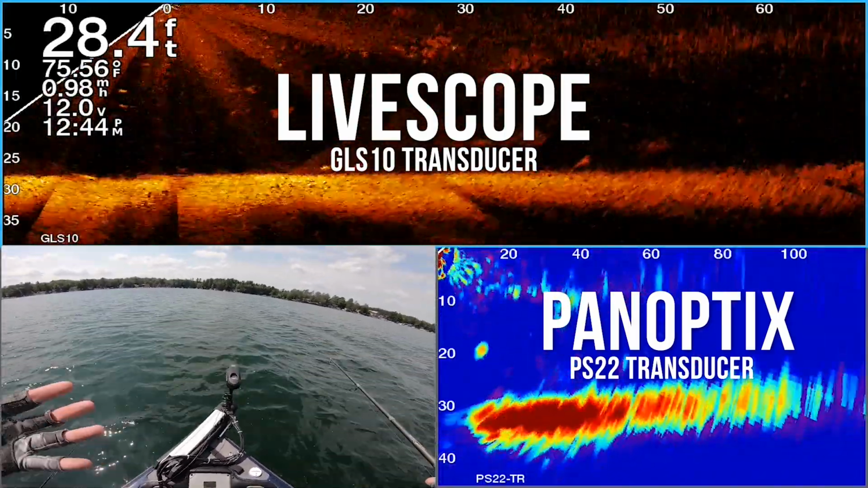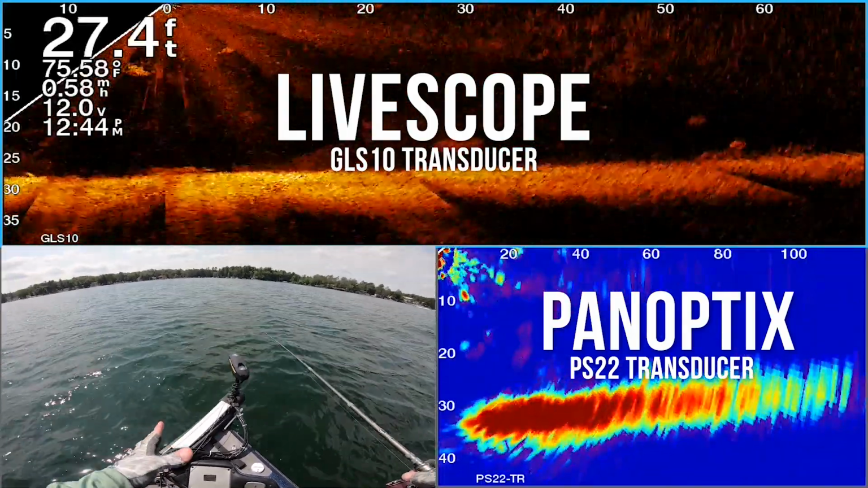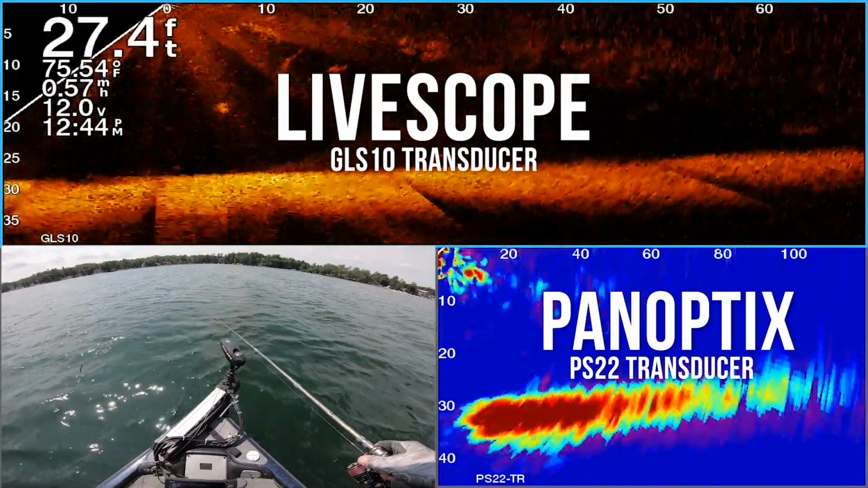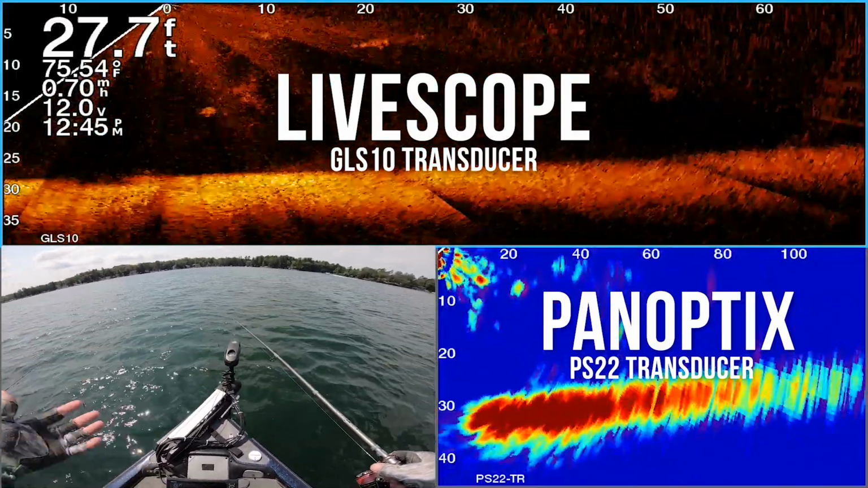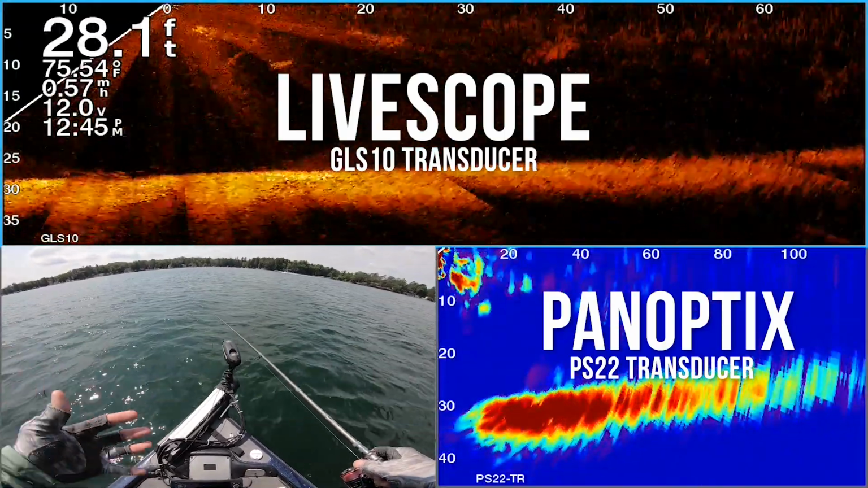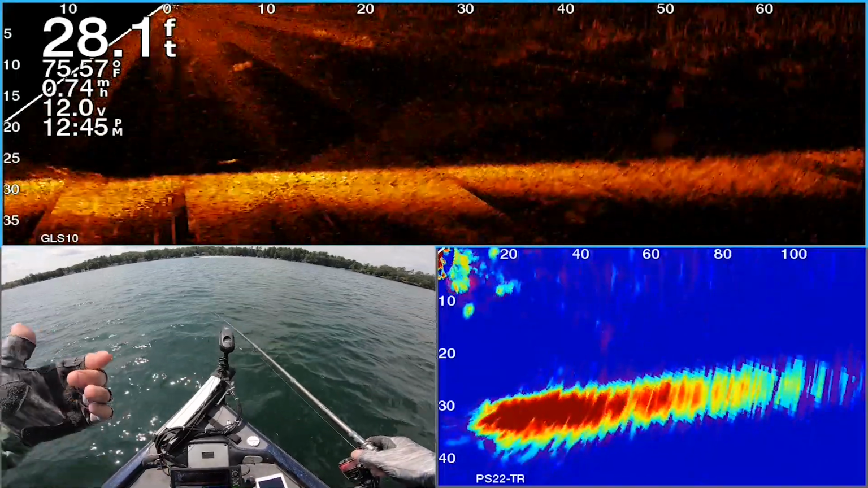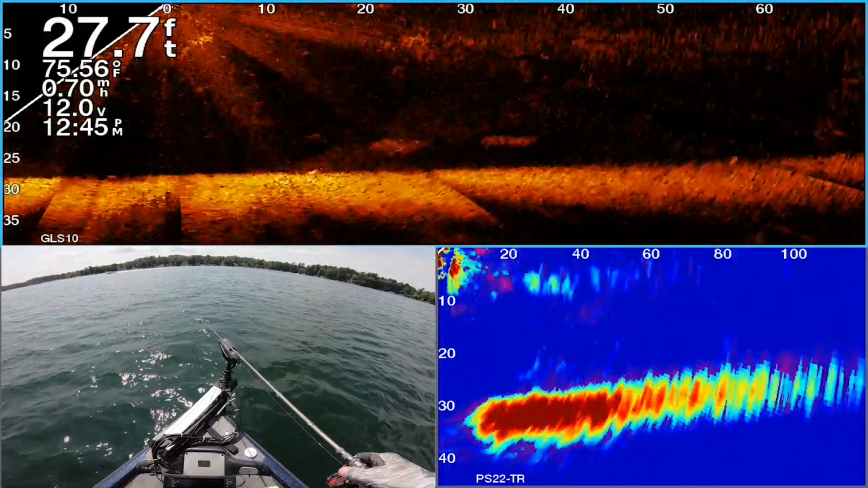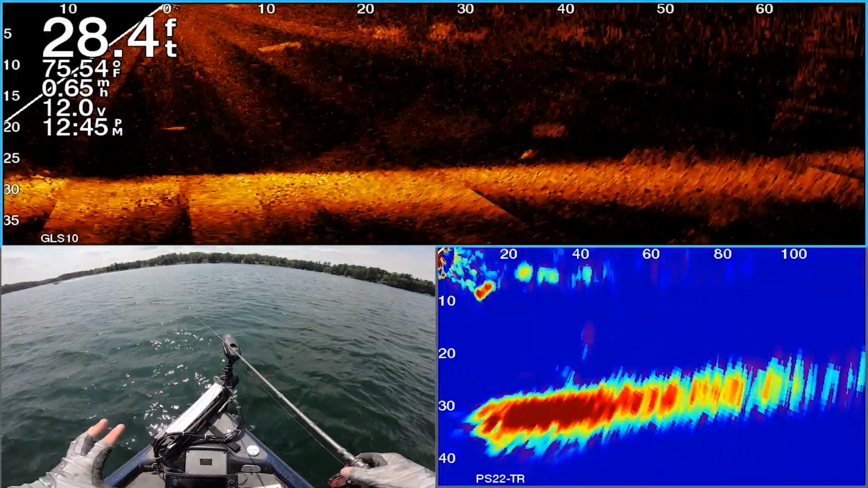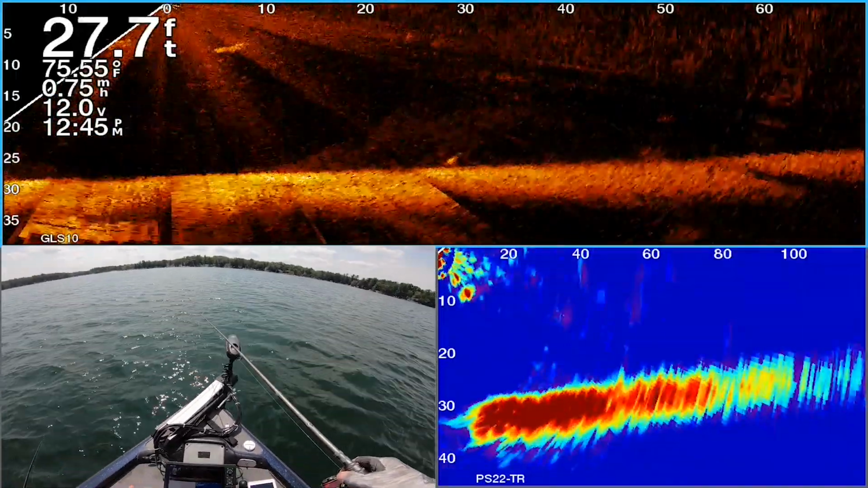I liken it to your LiveScope is like your down view, more defined but less range, and your PS22 traditional Panoptix is like your 2D sonar, so you can get a better image of what's out there, but it's a broader picture, so you can't get as detailed of information. I can count the fish on LiveScope, but I can't do that with traditional Panoptix as effectively.